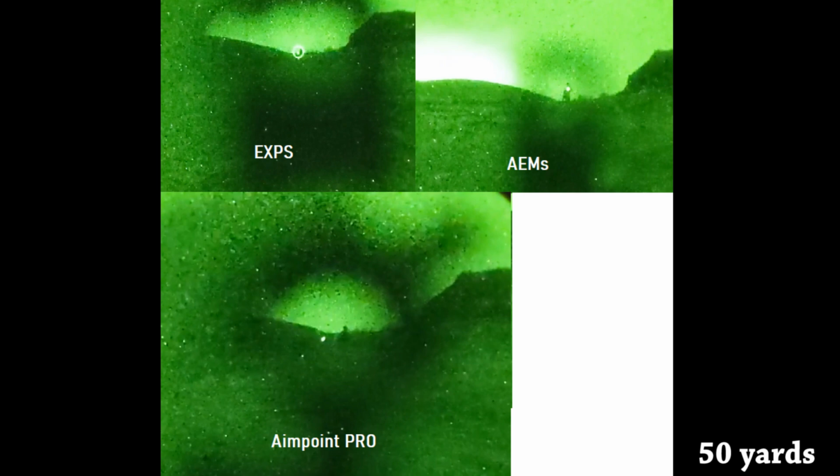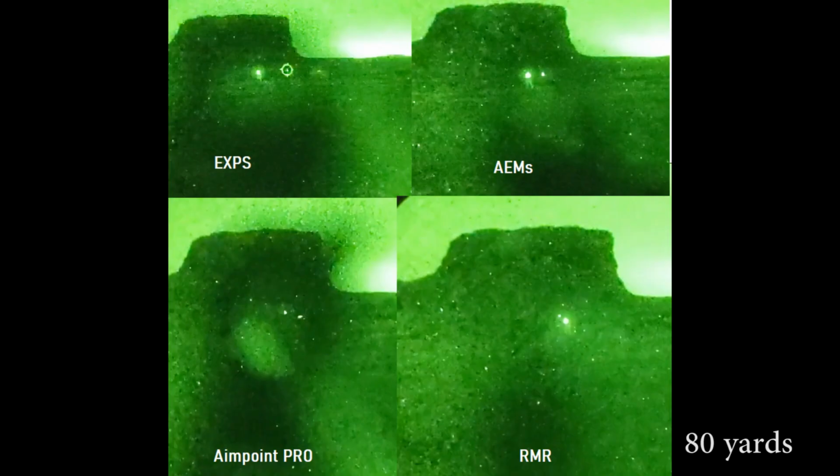Once again, this test is more of a relative performance, right? Passive aiming isn't useless at 80 yards. It just happens to be useless at 80 yards when it's very, very dark. And this sort of speaks to the reality that, in my opinion, passive aiming is always a secondary backup option when you absolutely have to use it, and should never really be considered a primary option, as it is simply just not that great in dark environments at engaging beyond essentially point-blank ranges. Right? Okay, let's move on.